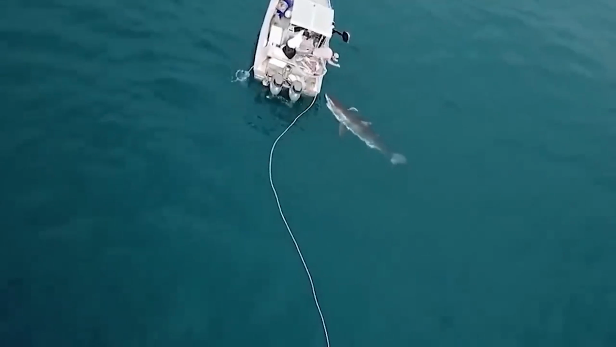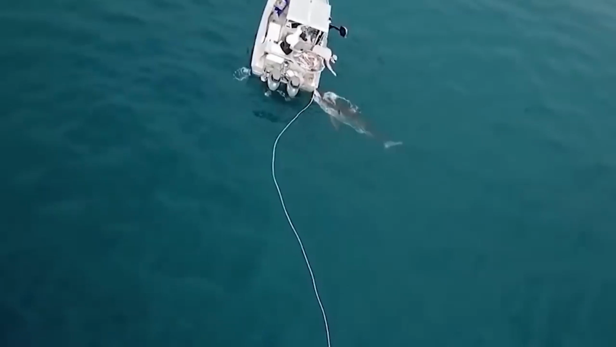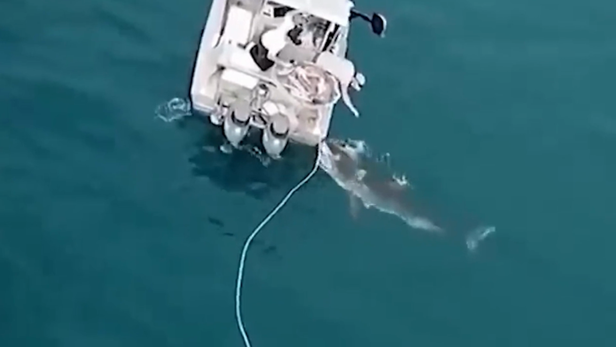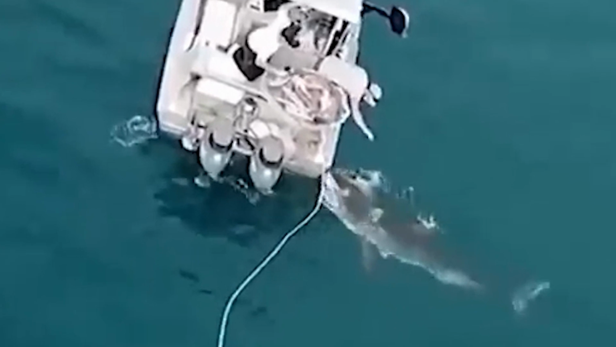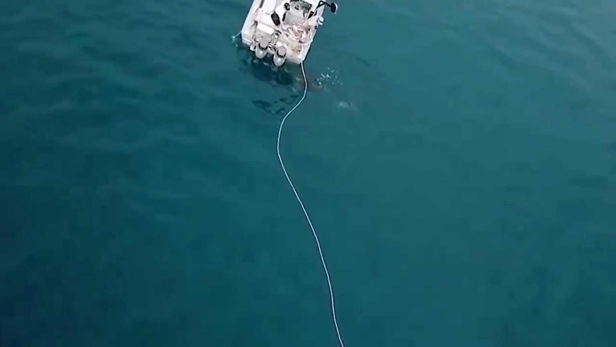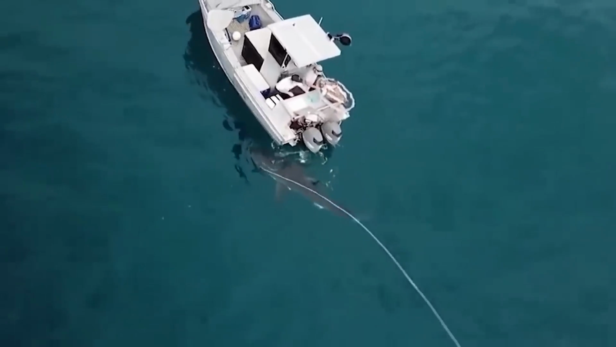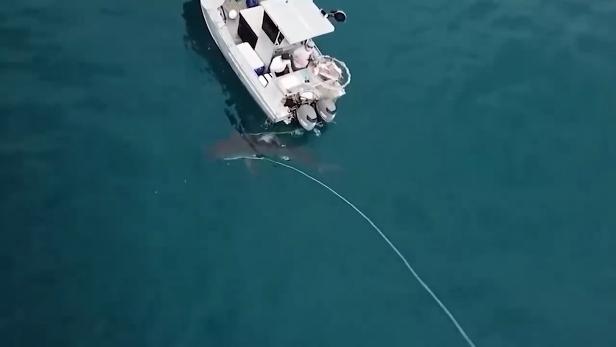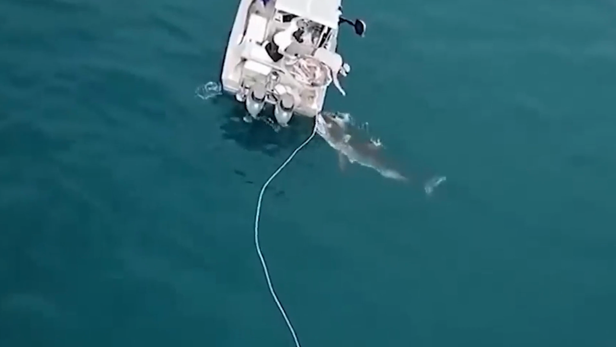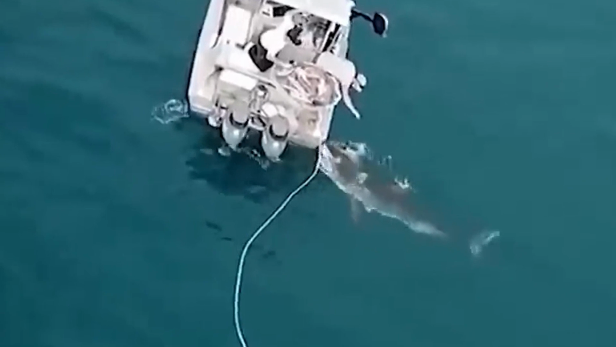However, the thing that surprised me is that one of the fishermen leans down to offer a high five to the shark, even as the predator eyes them as potential prey. After several attempts, the shark eventually swims away. This encounter is both captivating and scary, making us wonder what could have happened if the shark decided to lunge at the man reaching out for a high five.